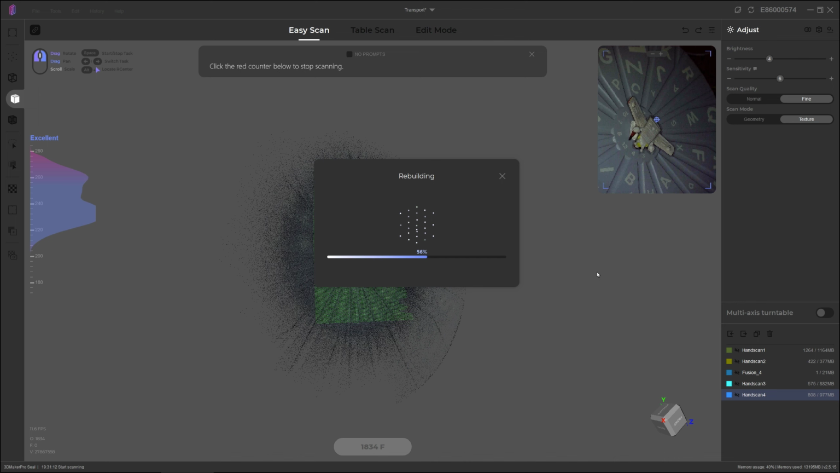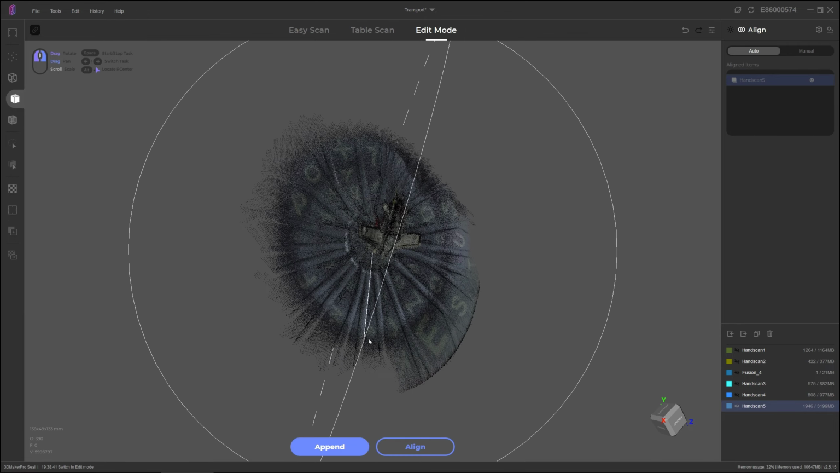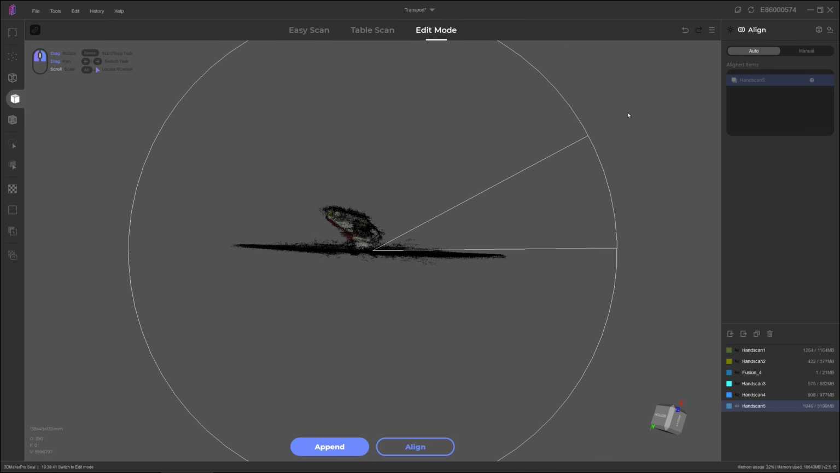And everything's going to a Gen 4 SSD as well. There we are, so 3.2 gig file for that particular scan.